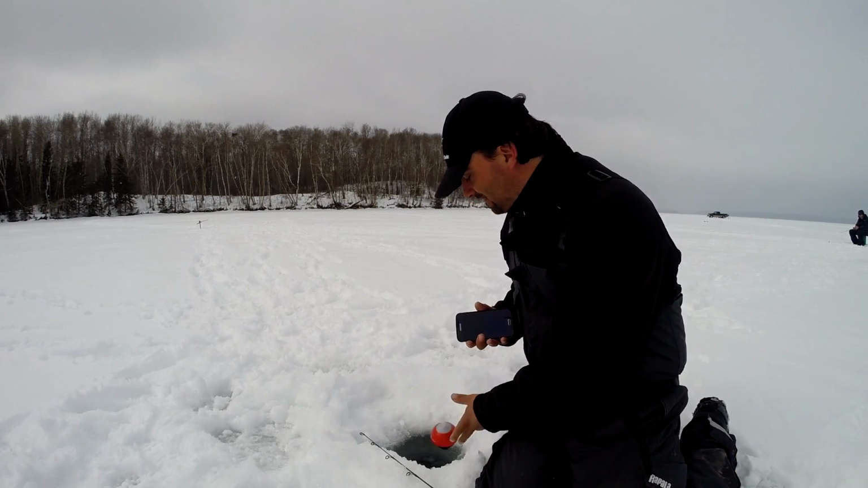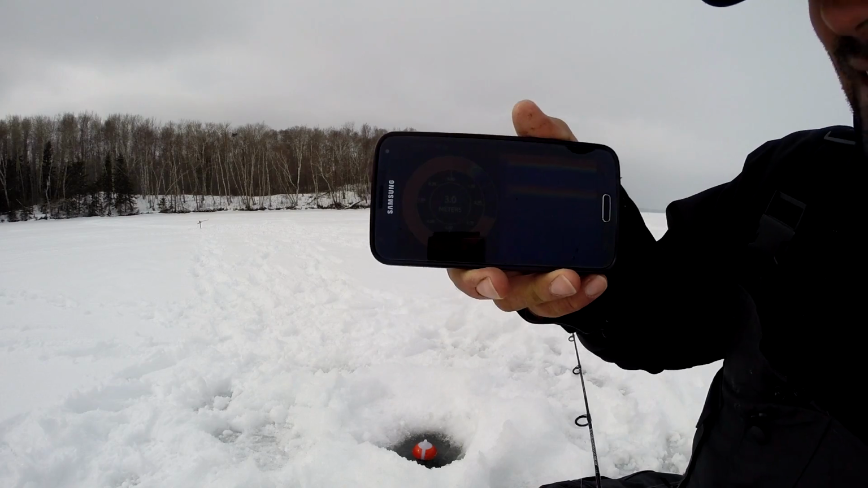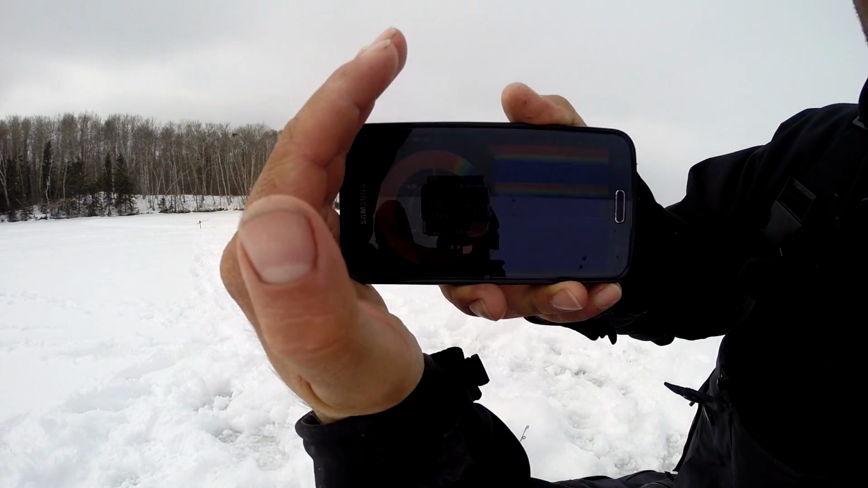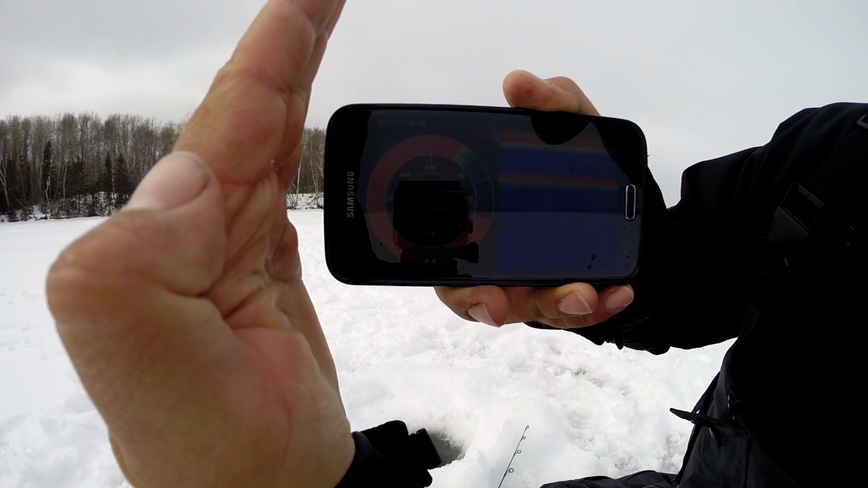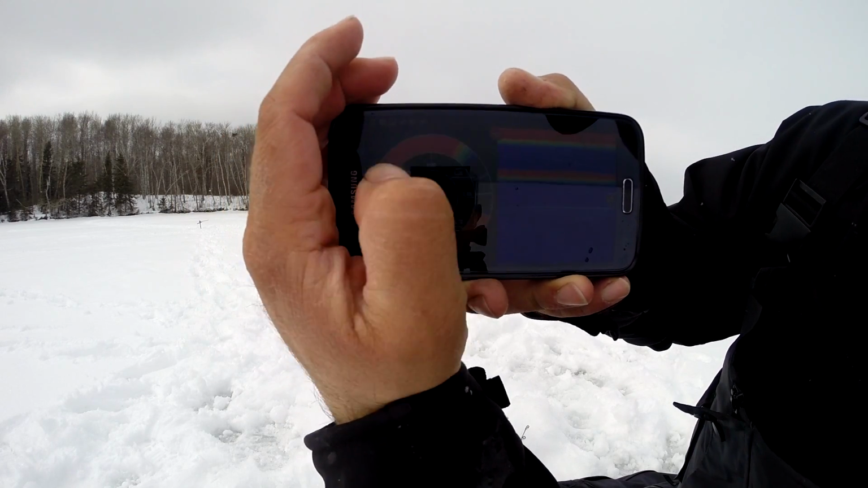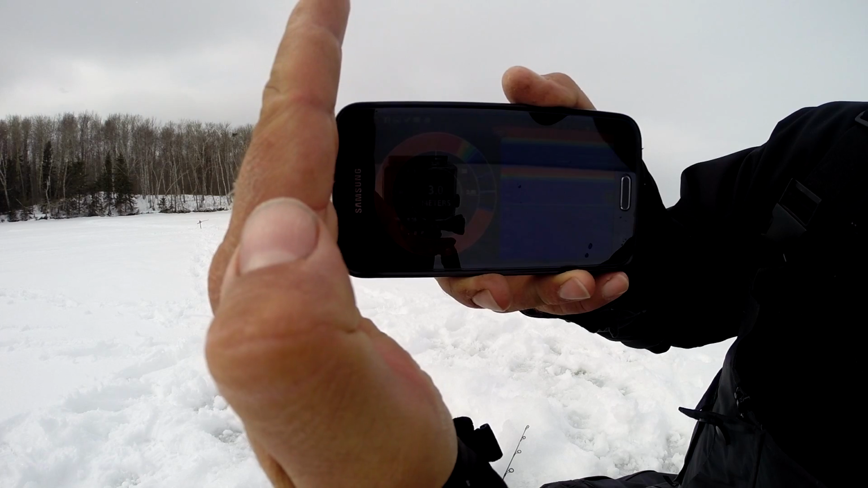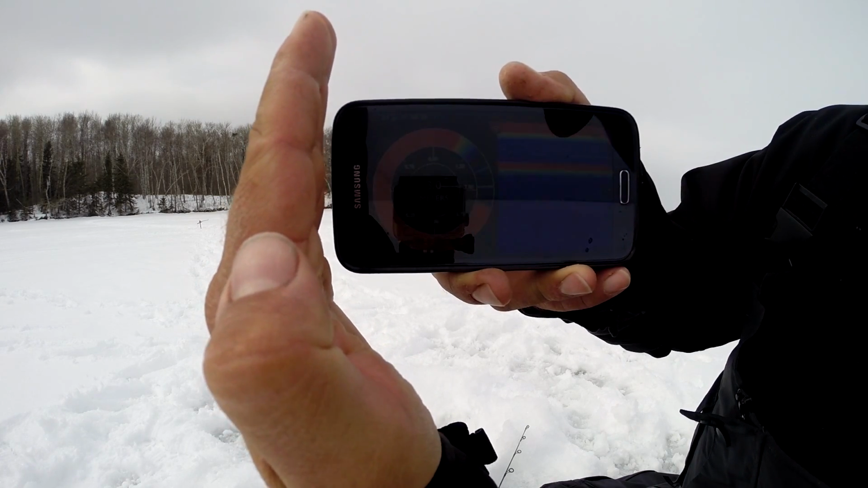We have 24 inches of ice. Take a look at this. I don't know if you can see it very well. Let me see if I can shade it. So that's the FishHunter 3D screen on the ice mode. It has a typical sonar flasher look on the left-hand side, and on the right-hand side you just see a regular fish finder type.